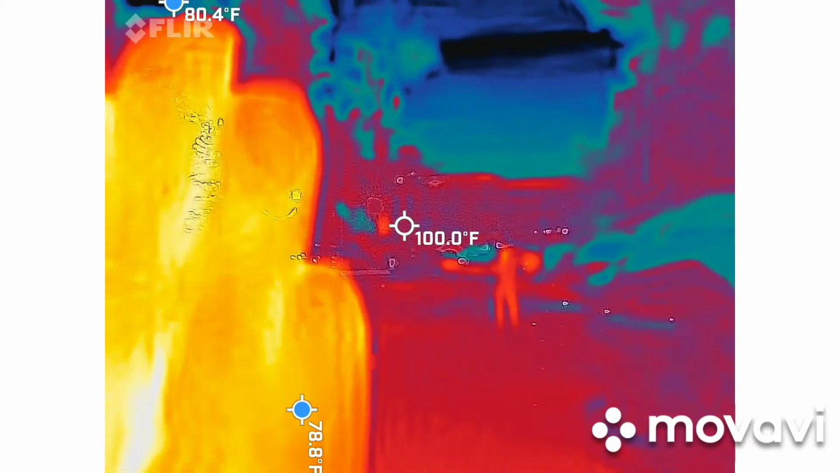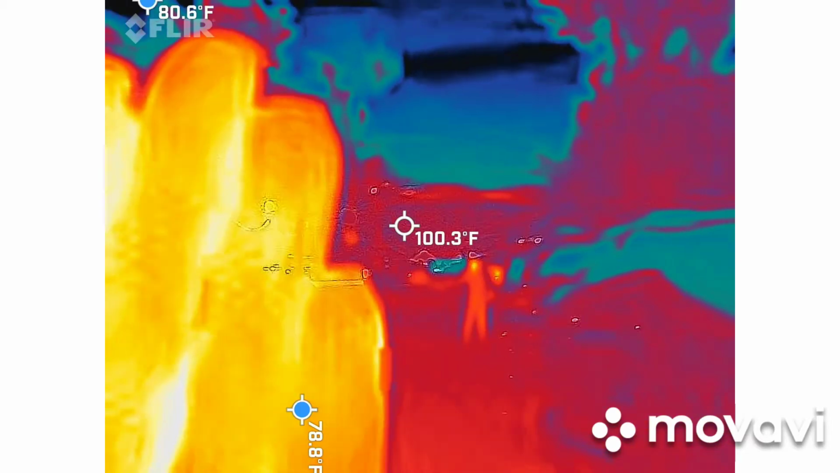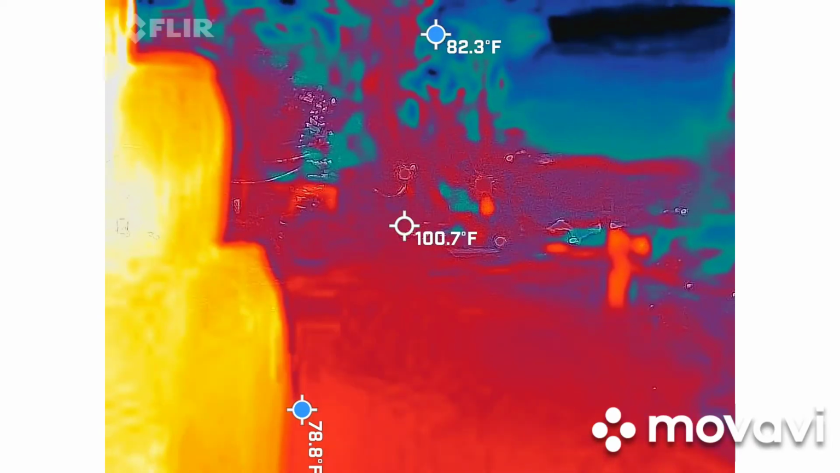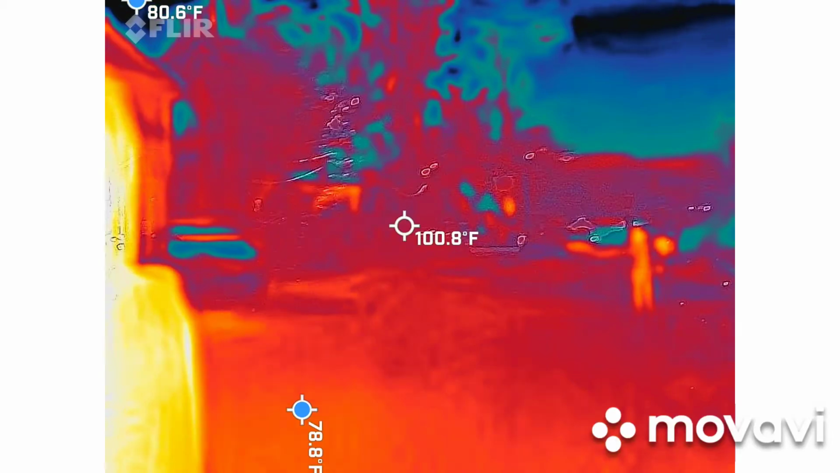So any kind of word that shows up over here is going to be small. Yeah, the big numbers is what we want to focus on.